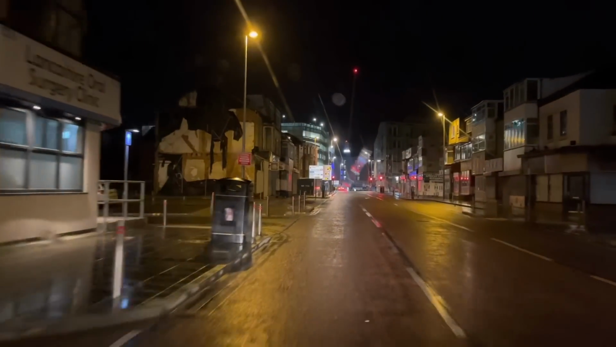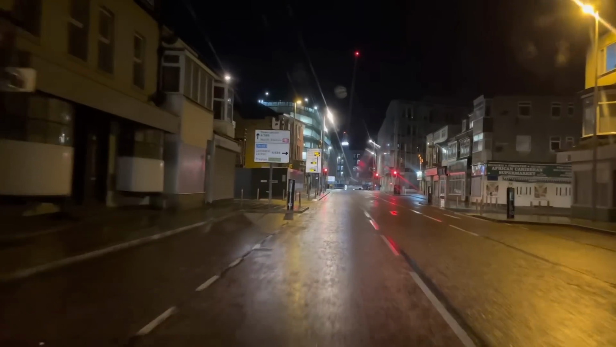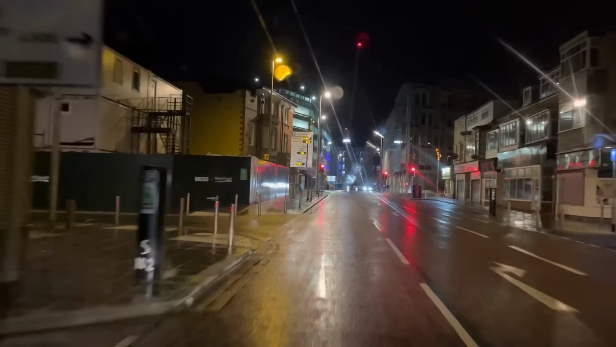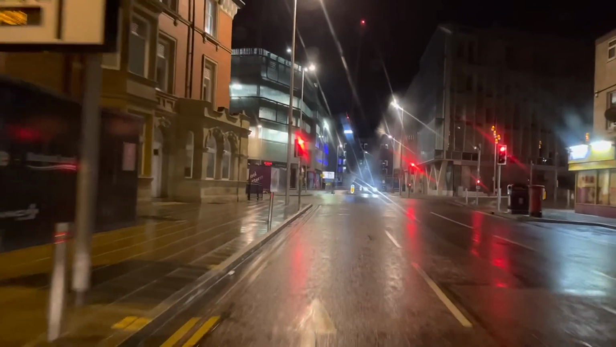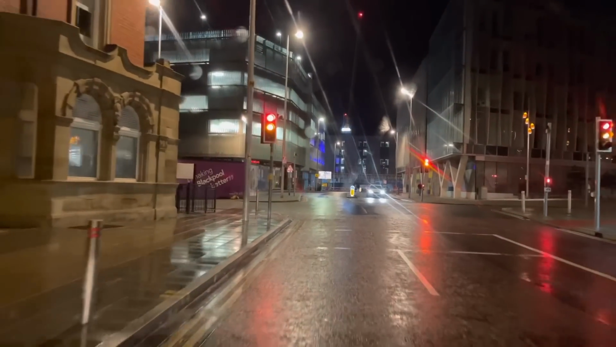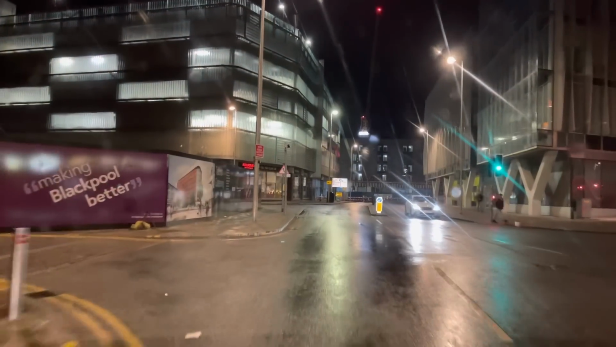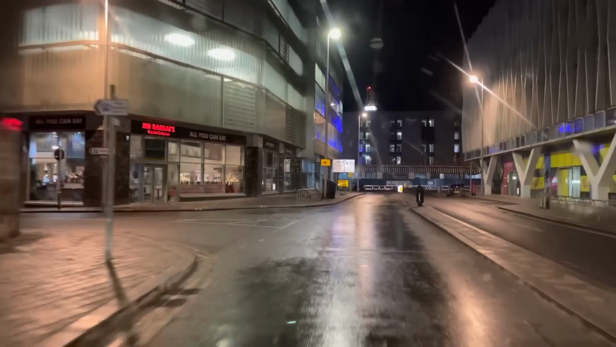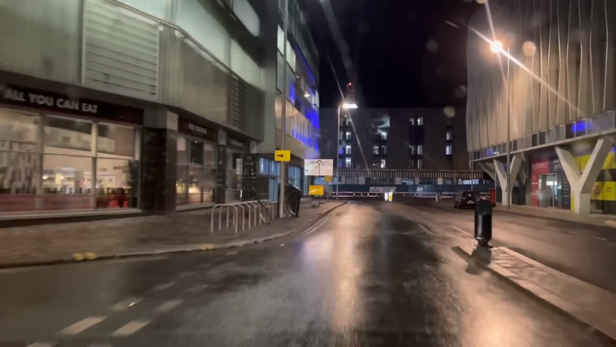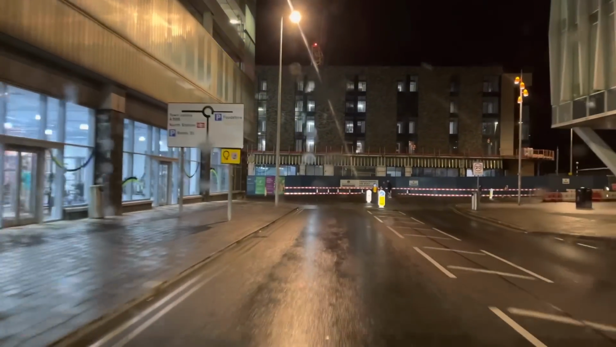Natalie's Sauna on the left there. We've got Brooklyn's on the right hand side. Most of you that watch my channel will know what I'm talking about. Cookson Street is sort of a red light area of Blackpool, massage parlours and saunas. If you're into that sort of thing, this is where to come. We've got about 5 or 6 establishments in this area, just going past Mr. Bass Rice buffet on the left, and now we're going past the gym.